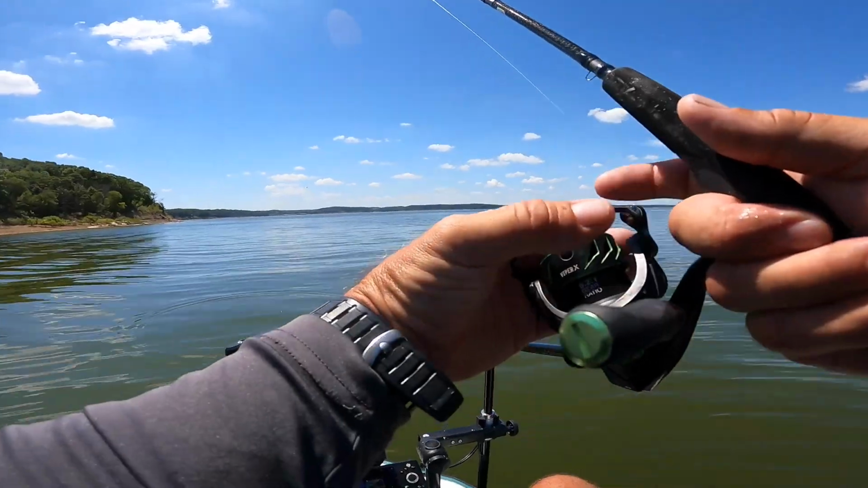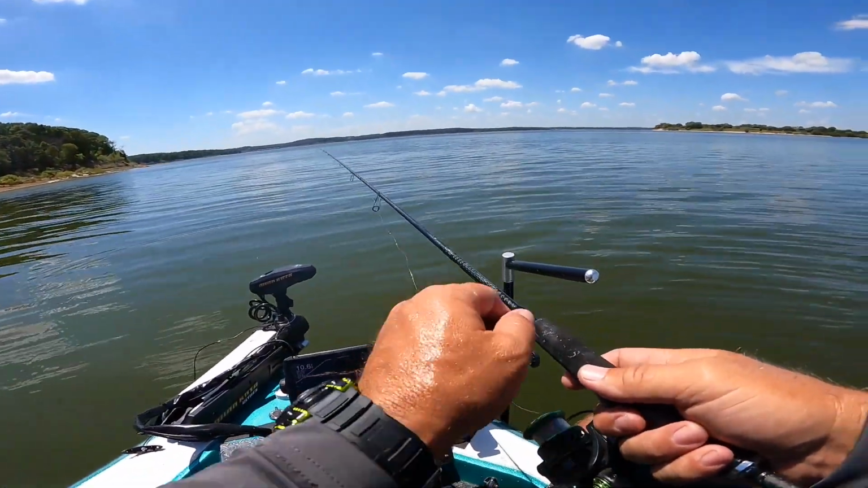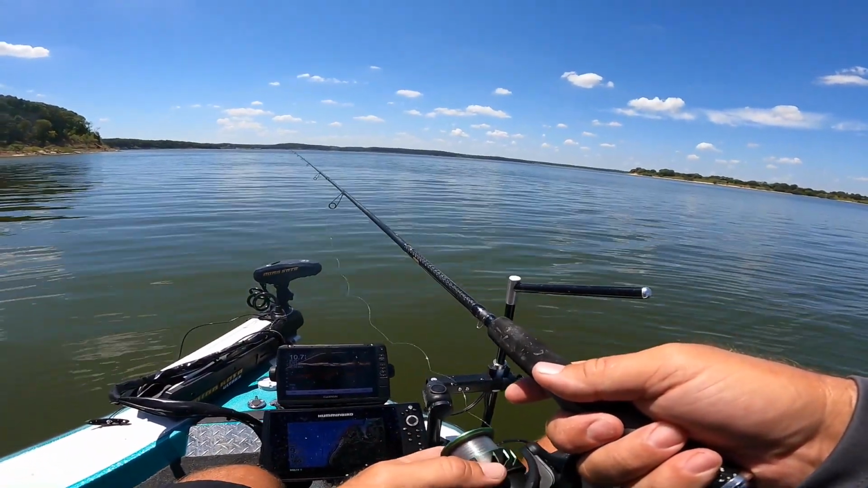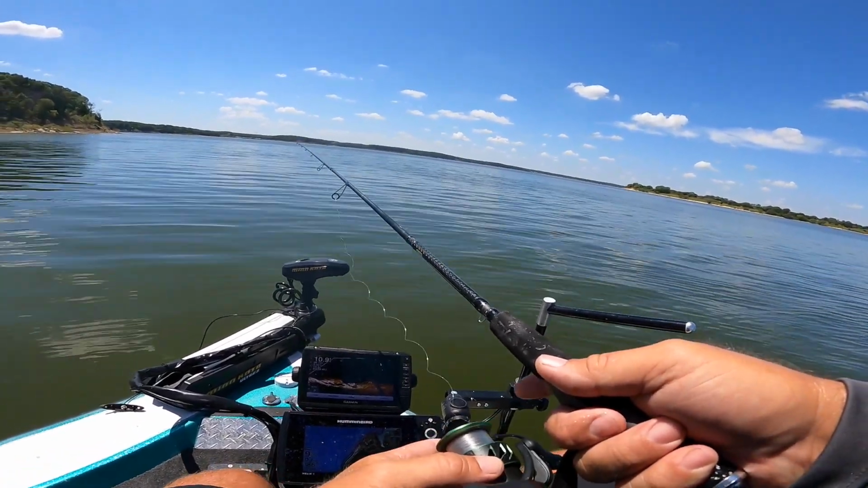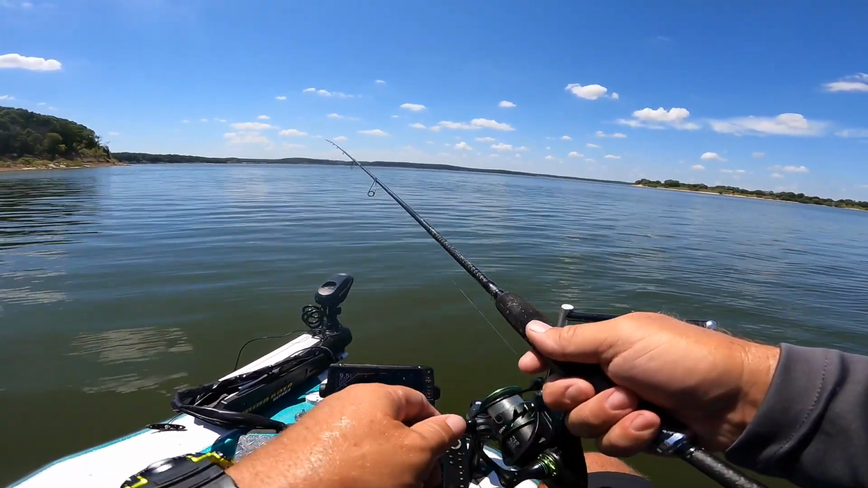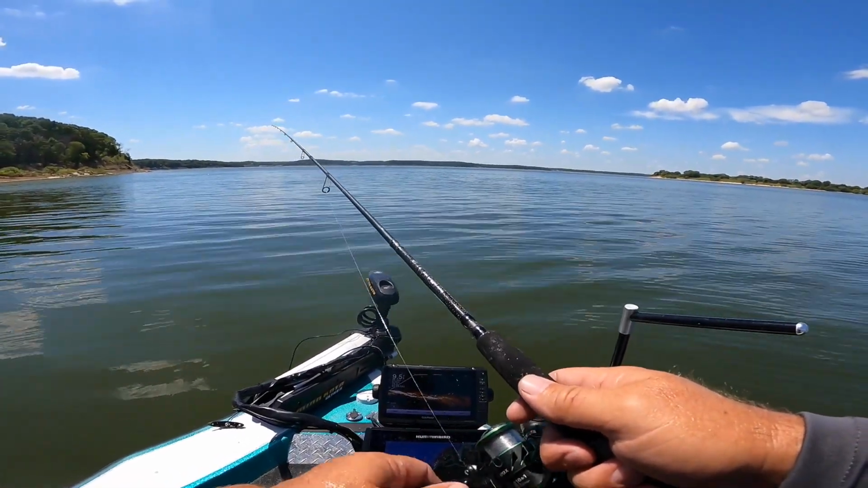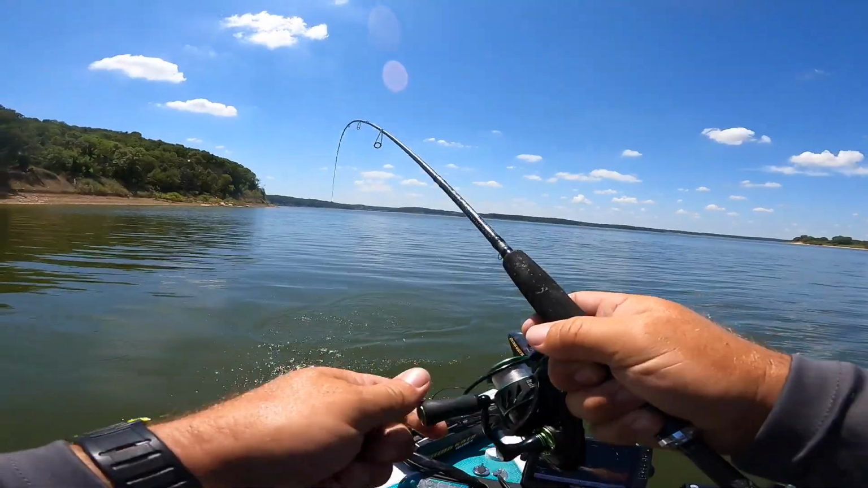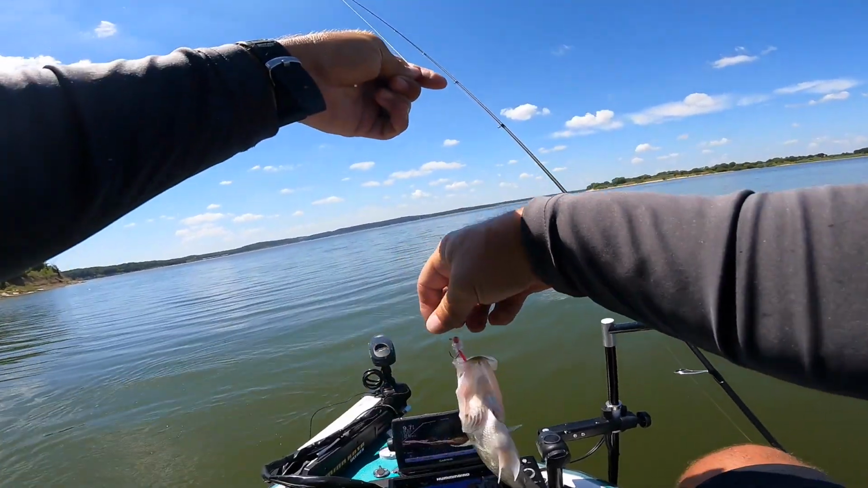I gotta stay off of them so they don't swim off, but I can come down into them if I'm careful. There I come right there. Yeah, I'm likely to get one on that cast, guys. I got on the back of them. I'm gonna hop through there. Got one. Yep. Big girl. Keep her. Oh, that's a nice one.